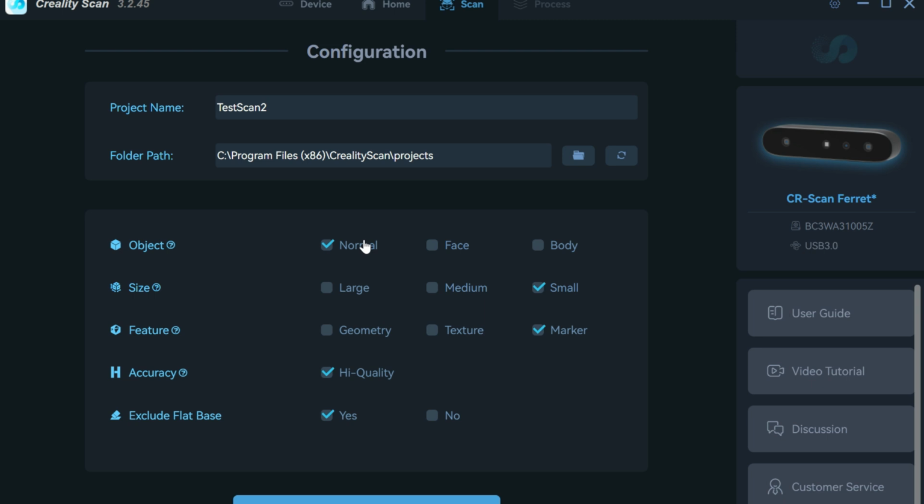So I'm going to be scanning just like a little waterfall thing, just a decoration. So I'm just going to do normal, and it tells you all your settings here. And then the size, it falls into this size category. Then I'm going to go with marker. I did do a test before with geometry with the same thing, and I'll try to open that project later. Basically, I was not able to get the results that I wanted with geometry just because there's a lot of flat areas and it doesn't pick up all the differences correctly. So the marker, I got much better results.